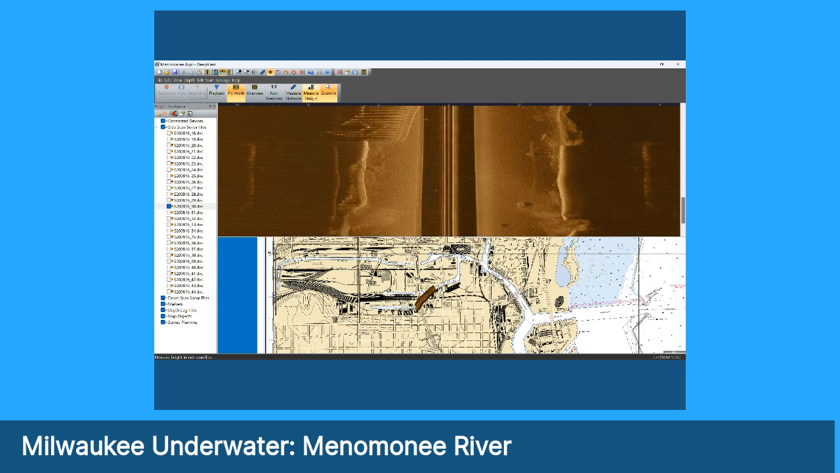I'm going to go ahead and measure its height off the bottom. So yeah, I think it's almost in the neighborhood of 4 or 5 feet high, whatever it is. Interesting object. All right, let's continue along.